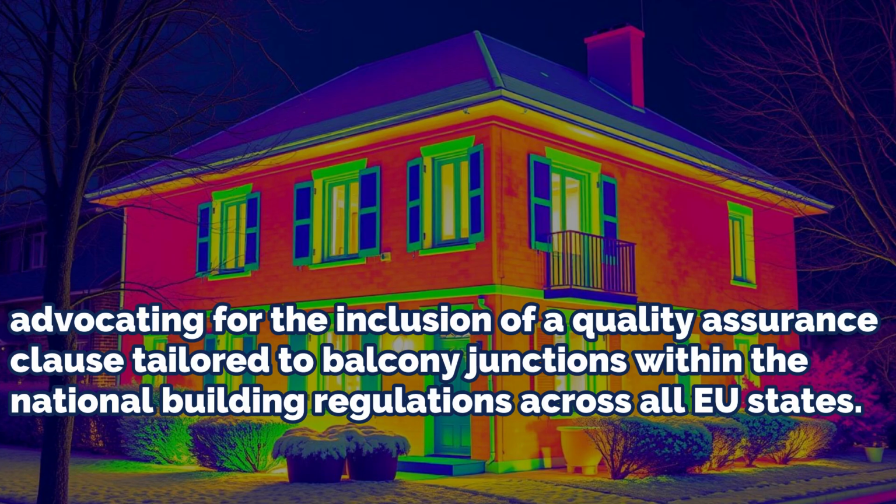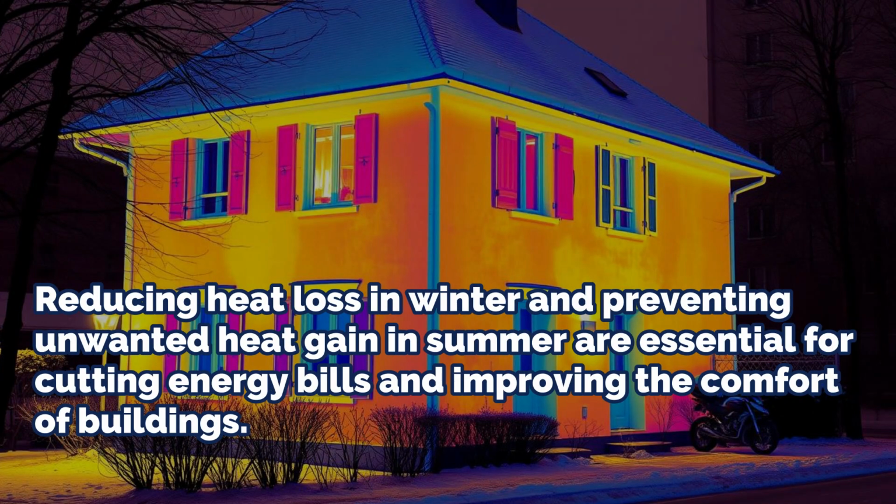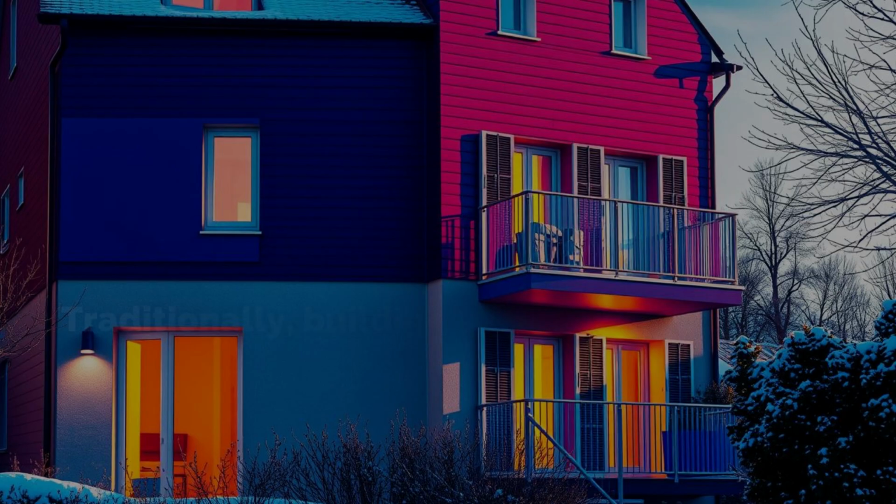Advocating for the inclusion of a quality assurance clause tailored to balcony junctions within the national building regulations across all EU states. Introduction. Reducing heat loss in winter and preventing unwanted heat gain in summer are essential for cutting energy bills and improving the comfort of buildings.